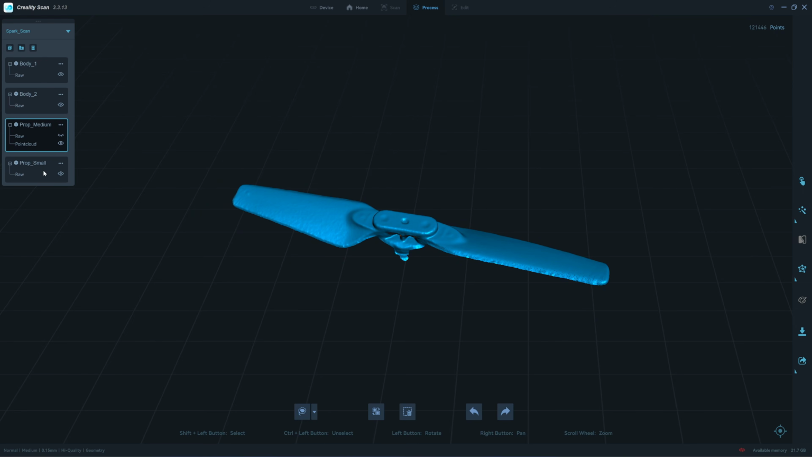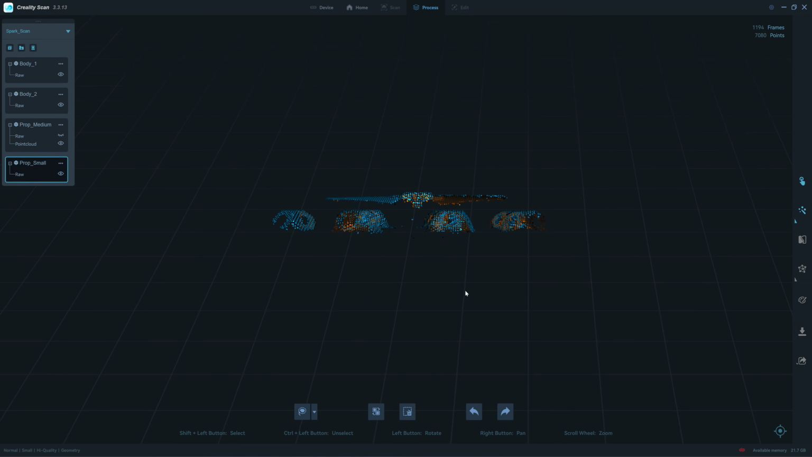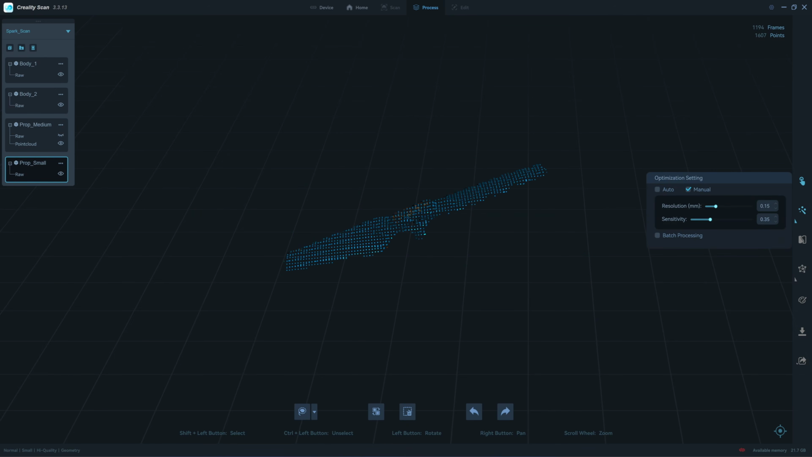Okay, let's move to small mode, see if it will give higher definition. I use the same 0.15. Sensitivity, you just leave that to the default value. It doesn't do anything to the scan. I have retried.